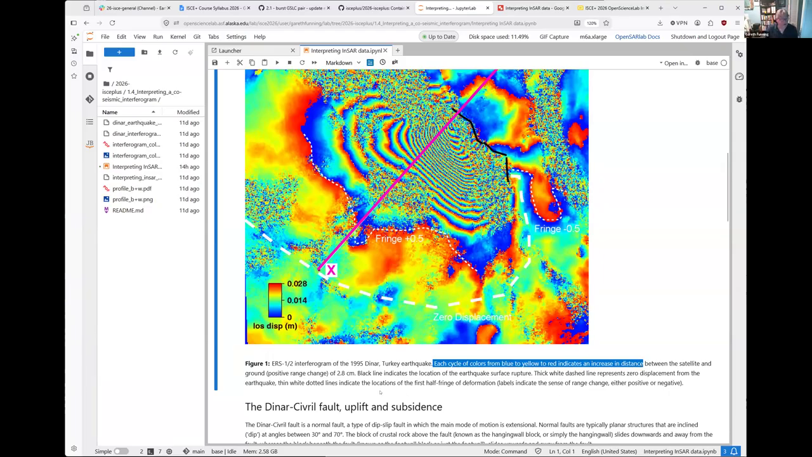Great. So when you see these phase cycles, you can see one here. This fringe boundary marked here goes from blue to yellow to red. The ground is moving further away from the satellite as you move in that direction. So you have blue, yellow, red, blue, yellow, red, blue, yellow, red, blue, yellow, red. As you move along the trend towards the middle of this set of fringes, each one of them is showing that cycle of blue to yellow to red.